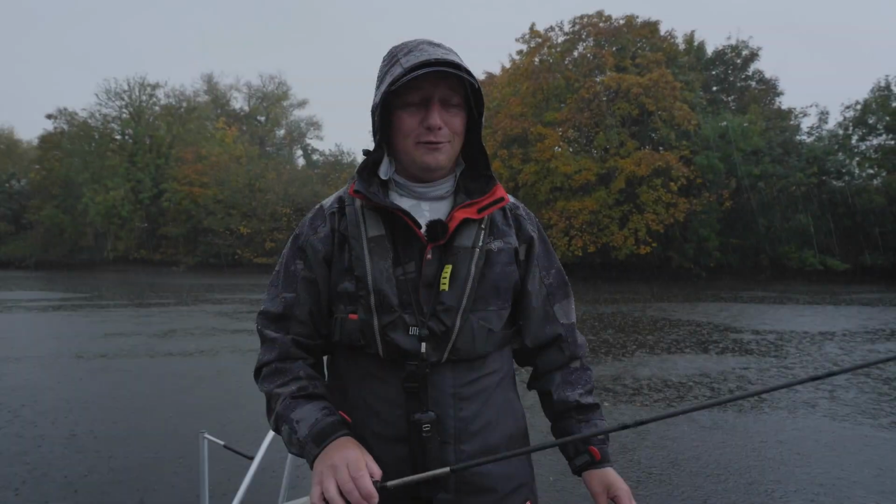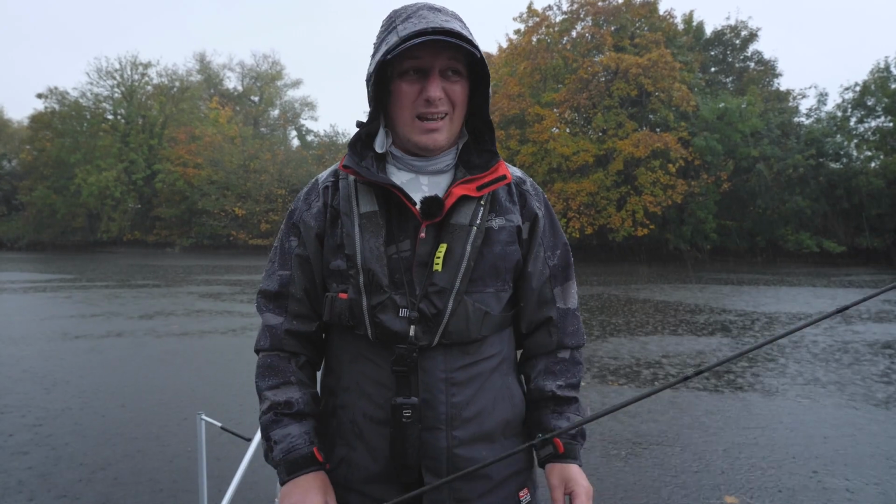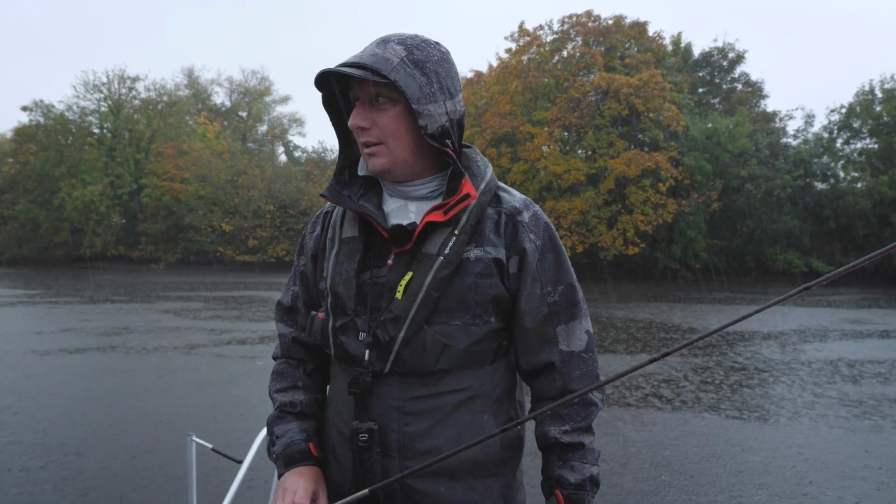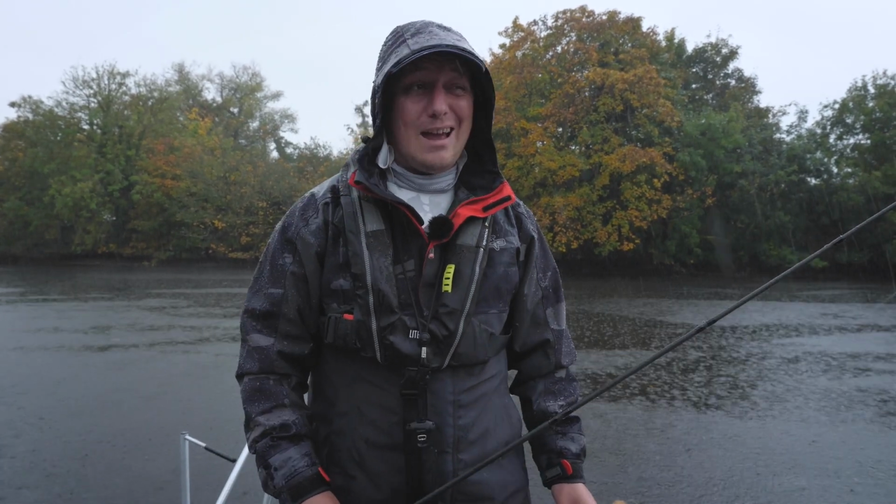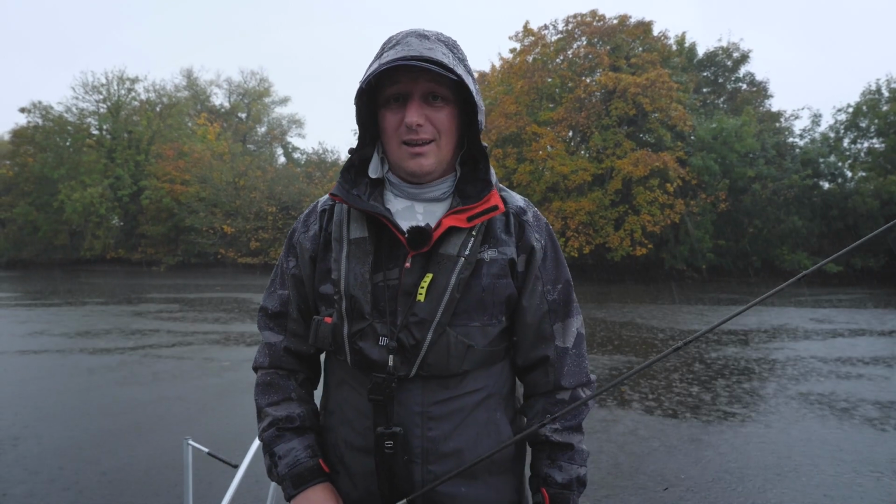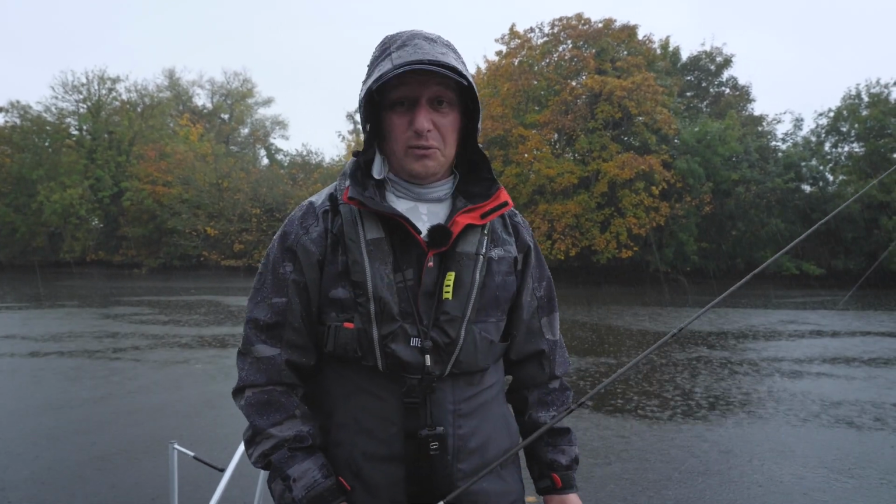So as quickly as that little feeding spell started, it ended. We had a couple of small perch off it, but the fish scattered and dispersed into the river, and that's the end of that. It's absolutely lashing it down now, so I think we're going to call it a day, go back to the yard and get a nice hot coffee and dry off a little bit.